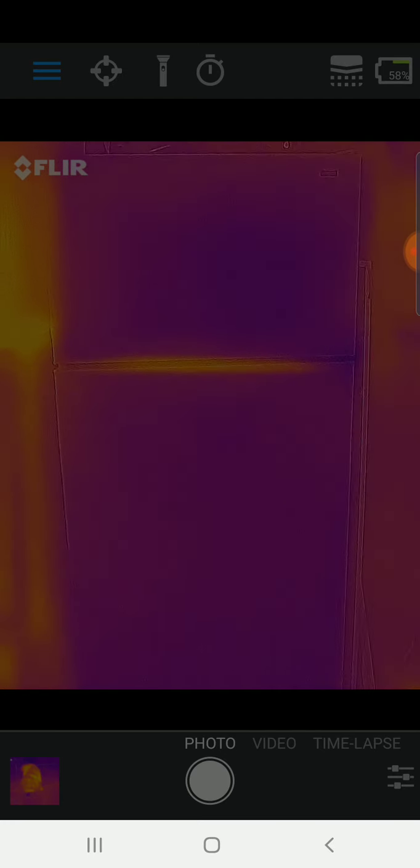I'm Tom from Do-It-Yourself Home Automation, and this is a look at identifying hotspots and insulation issues in an outdoor fridge using my FLIR One Generation 3 thermal camera. This camera is actually showing you in the app here the heat in the image that I'm showing. So the lighter areas correspond to hotter areas. And as I've shown in other videos, this is the FLIR One Generation 3 camera.